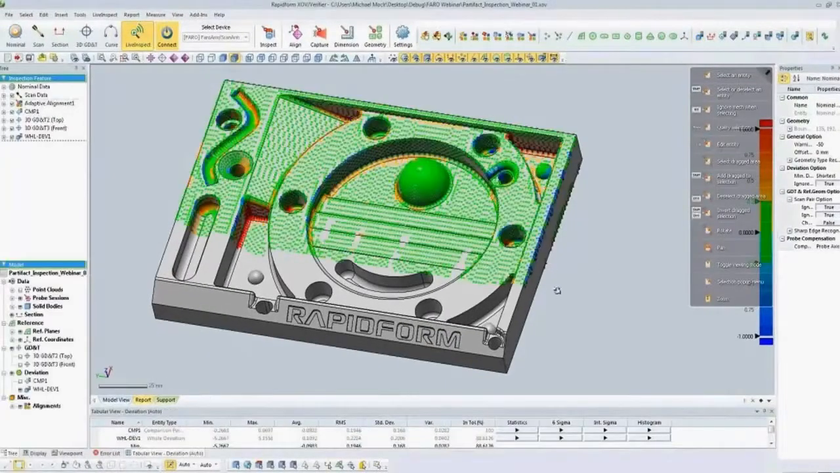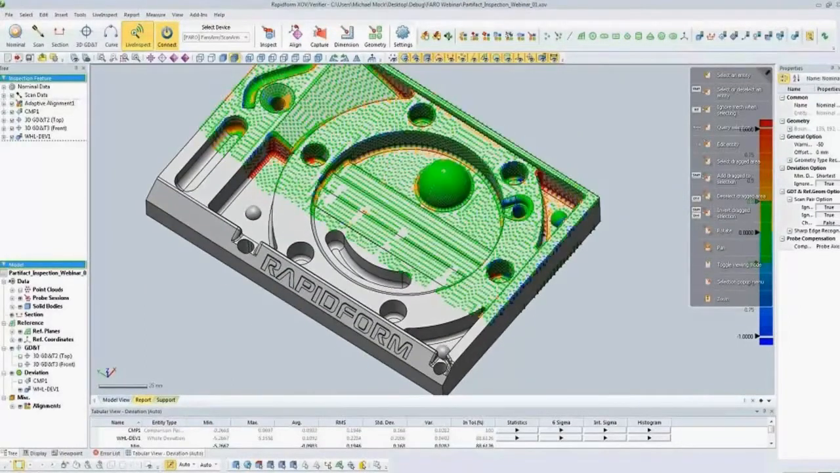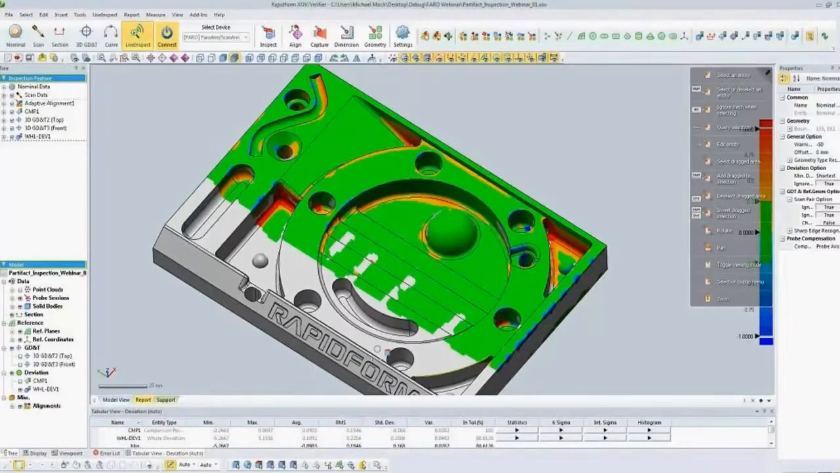So here we can see the color map on the part. This shows the overall shape of the part compared to the CAD data. And this information can be updated and added into our report just by going back to the reporting tool. And we can see the whole deviation feature there will be added to the report if we update.